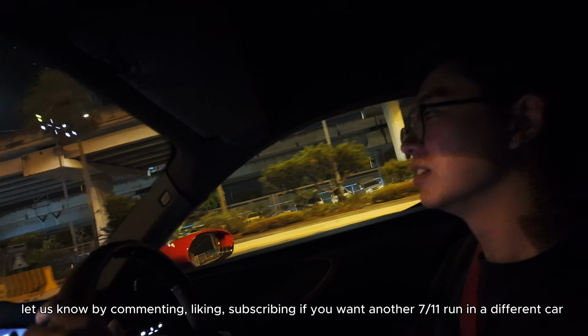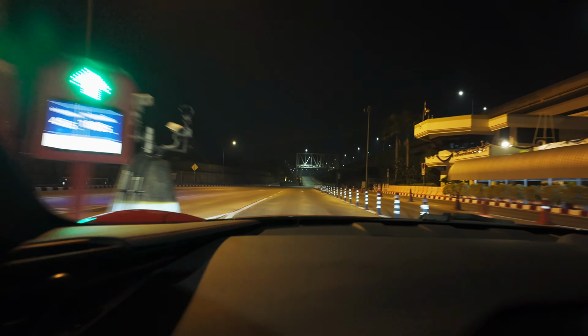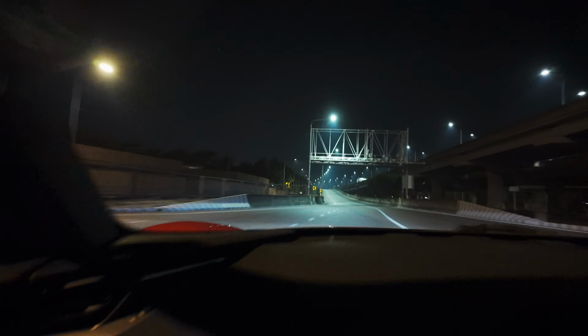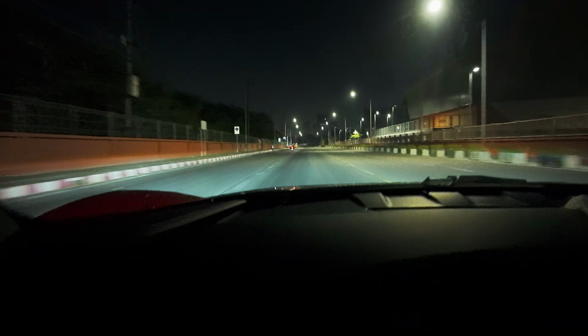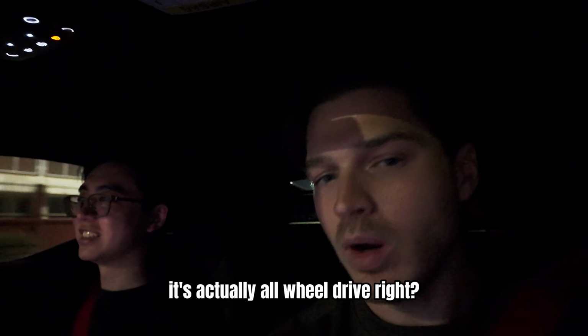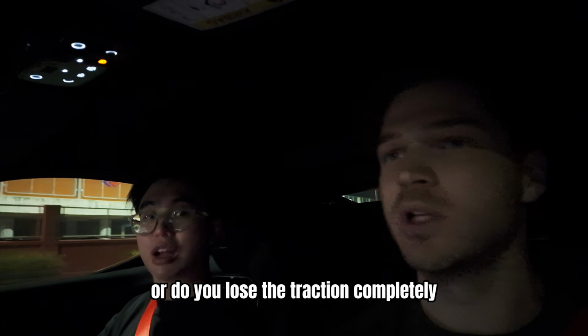Okay, let's take it slow, right? Yeah, I have to feather it in or else it's going to spin. I'm going to feather it in. Come on. It's horrifying. Yeah, I can't feather this, man. It's actually all-wheel drive, right? So we're pretty safe here. Or do you lose the traction completely with all-wheel drive? You can lose traction in the higher modes.